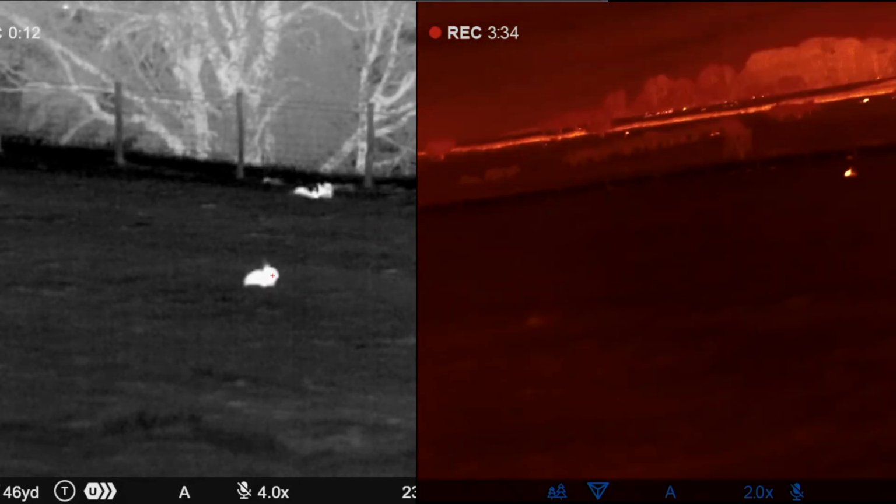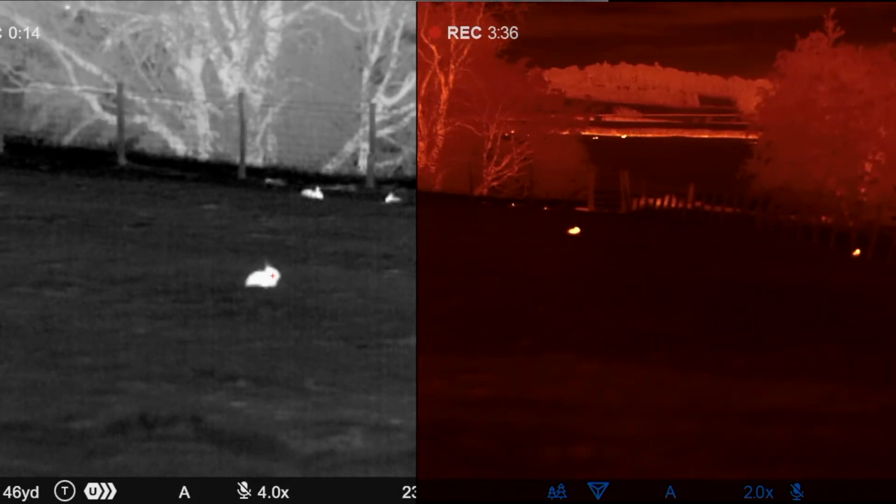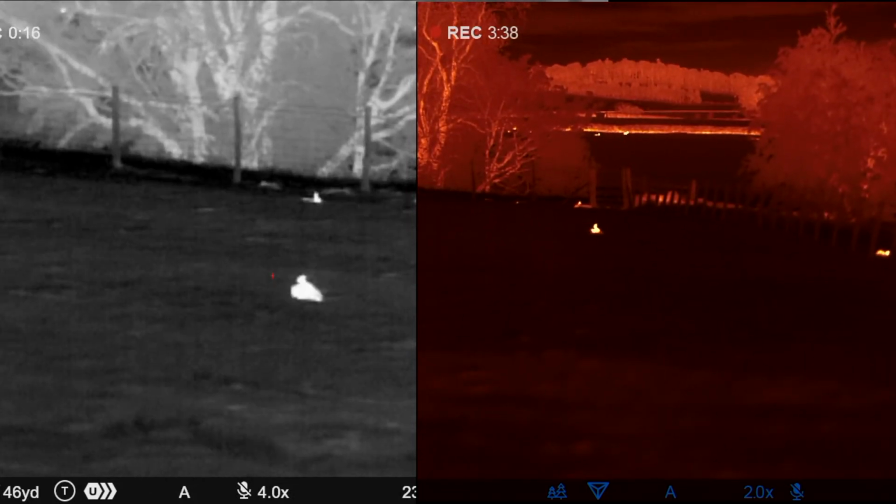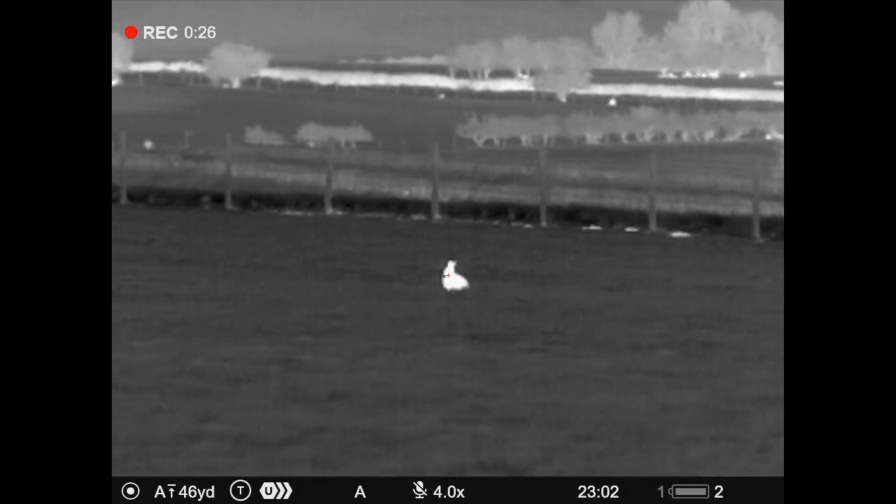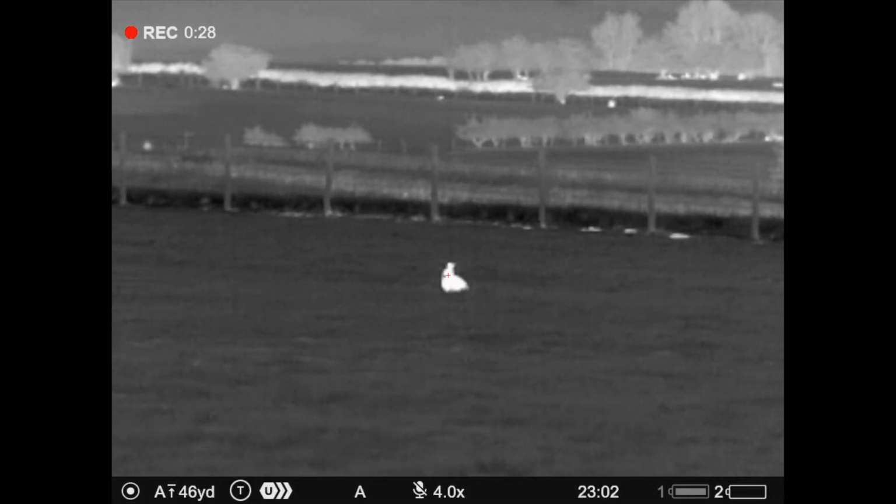The clarity of the thermal is absolutely phenomenal. You can see the ones at a distance. I think we had 50 yards at that one. Another one here, another headshot. It's worth taking a little bit extra time just to make sure you get the headshot right.